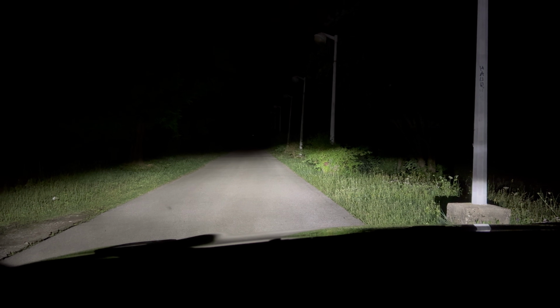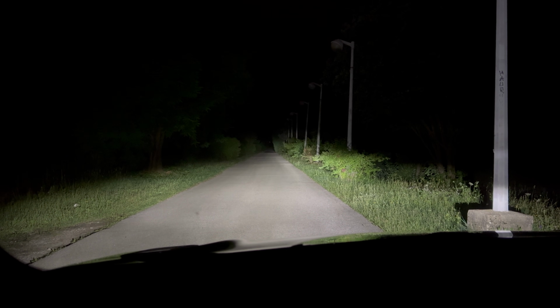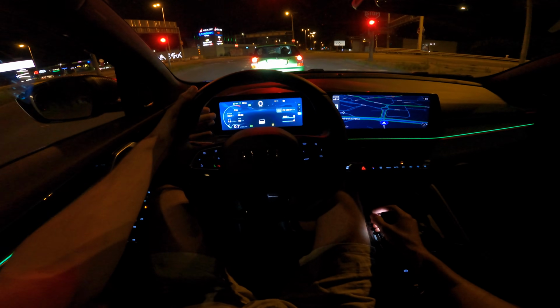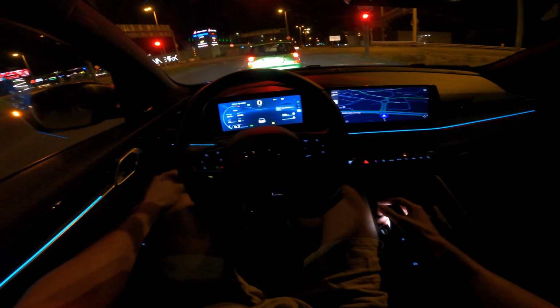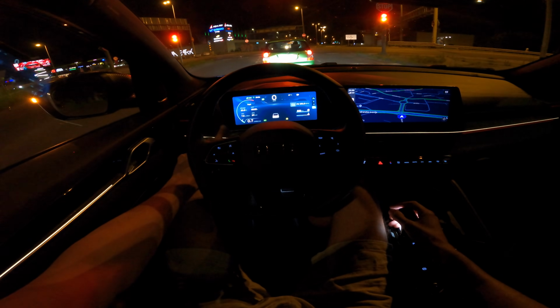Now I'll take my iPhone just to show you here. So the iPhone has a bigger sensor. Actually, it looks brighter on the iPhone, and this is the long beam. So also, which is really nice, the car has auto hold. Some of the cars lack that feature on the automatic. So when you auto hold, you don't have to keep your foot on the brake. You can rest.